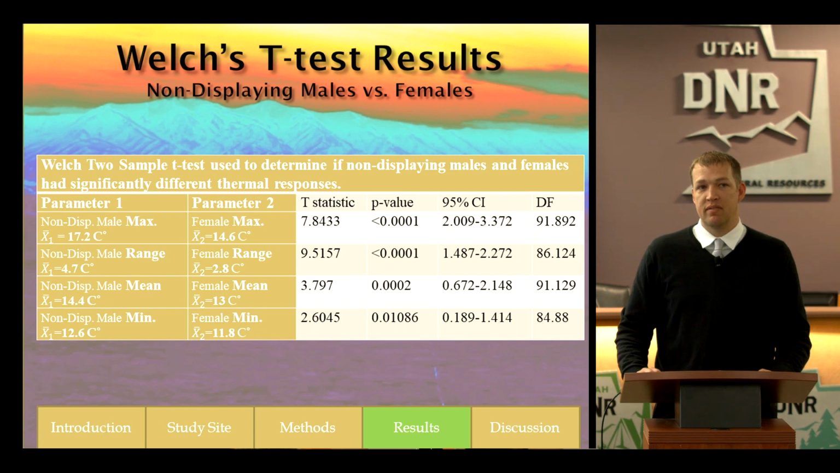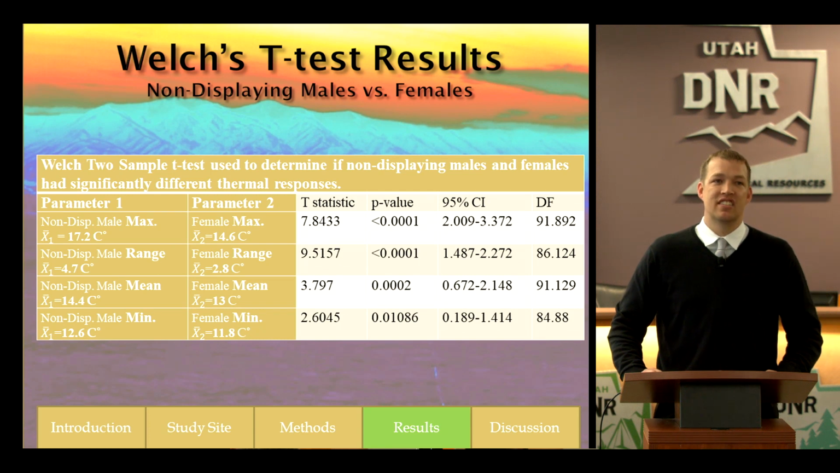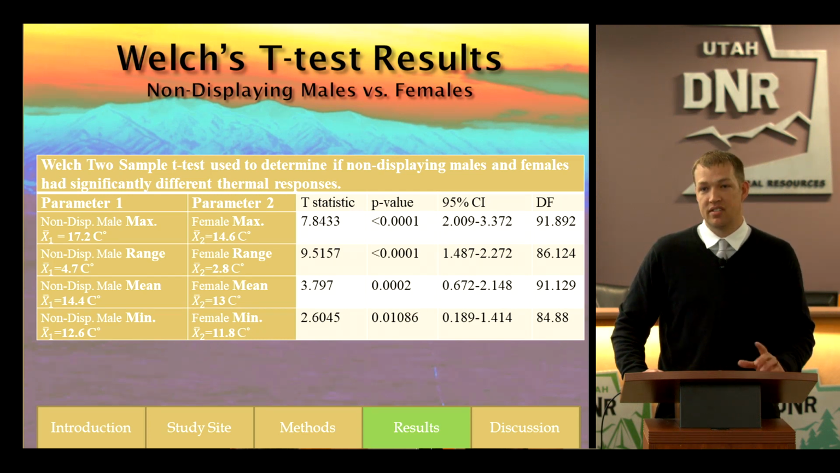So as you can see, all those p-values were all statistically significant, which I found to be kind of crazy for the minimum temperature. I was like, there's no way minimum temperature could be used to help classify these sage-grouse. But according to this t-test, you could use it. However, it's less statistically significant than using that range or the maximum temperature. Those would be the two that I would classify sex based off of.